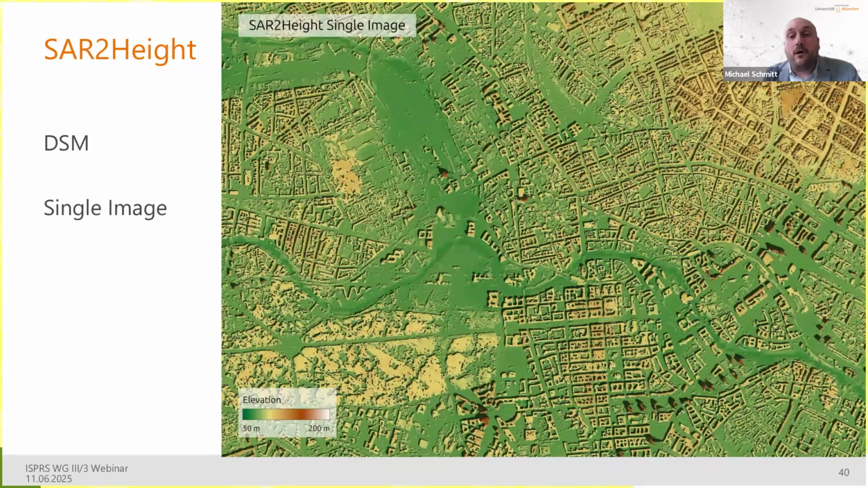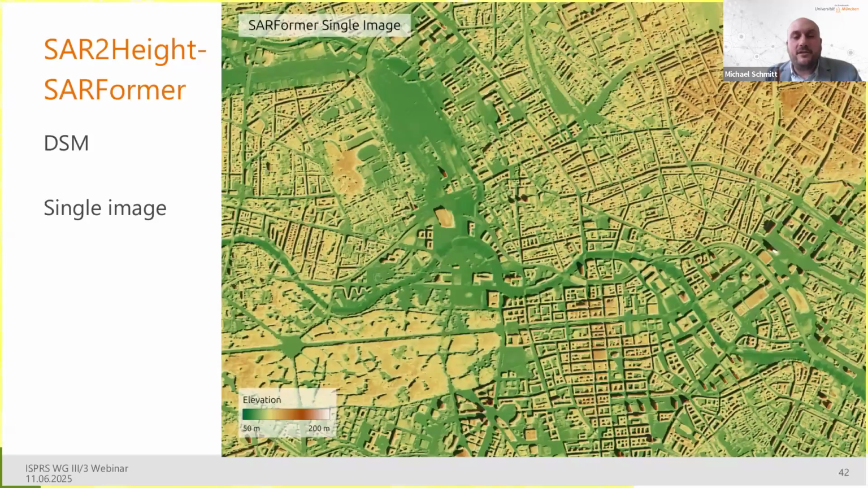And then we have the SAR-former, in this case, single image. So, please recall, the SAR-former is capable of processing n input images from arbitrary acquisition modes and arbitrary timestamps and arbitrary viewing directions. This is the most simple case where we just say, okay, instead of using SAR-to-height, we want to use SAR-former, and we just use a single image as input. And you see that we also get a decent